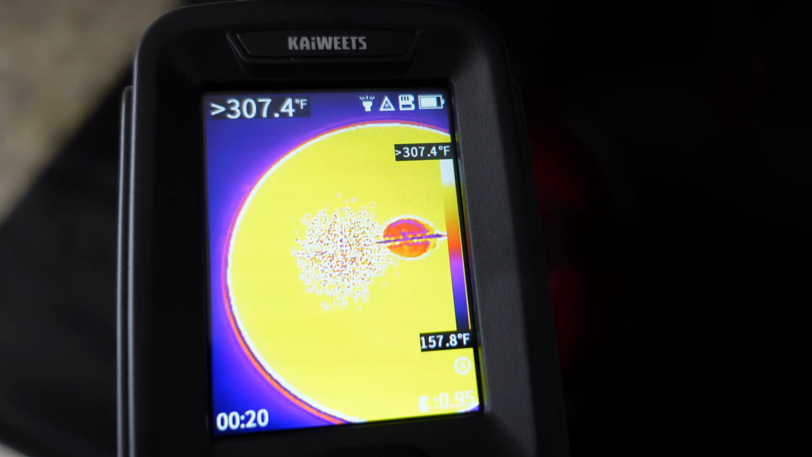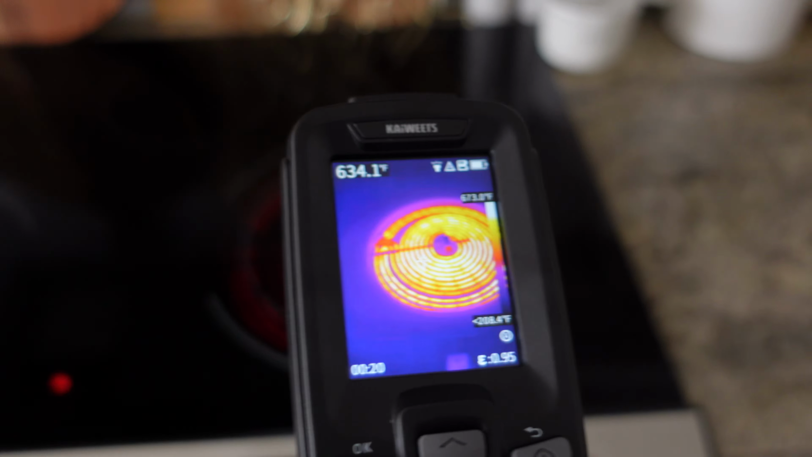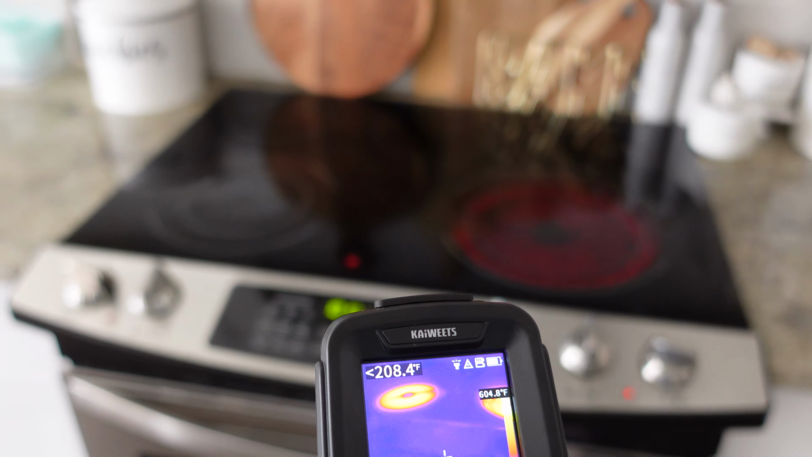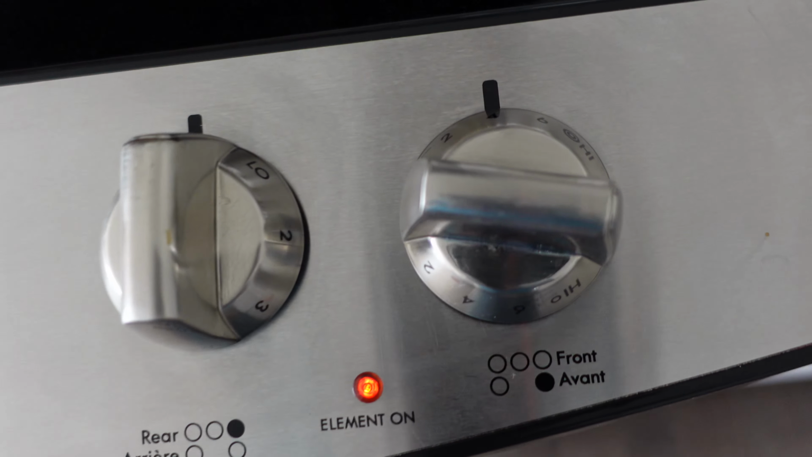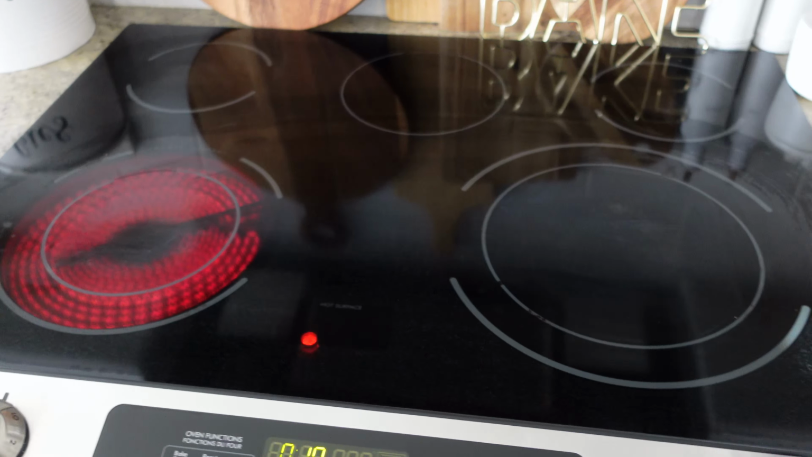Starting with the one that works well, kind of in the middle zone here. Let's go right in the middle, just about 400, around 400. And go to the middle on this side, 334, 340. So you can see this one is lower. And that tells me all I need to know. This one here on the same setting is a lower temperature. So we'll just turn it off before we burn the house down.